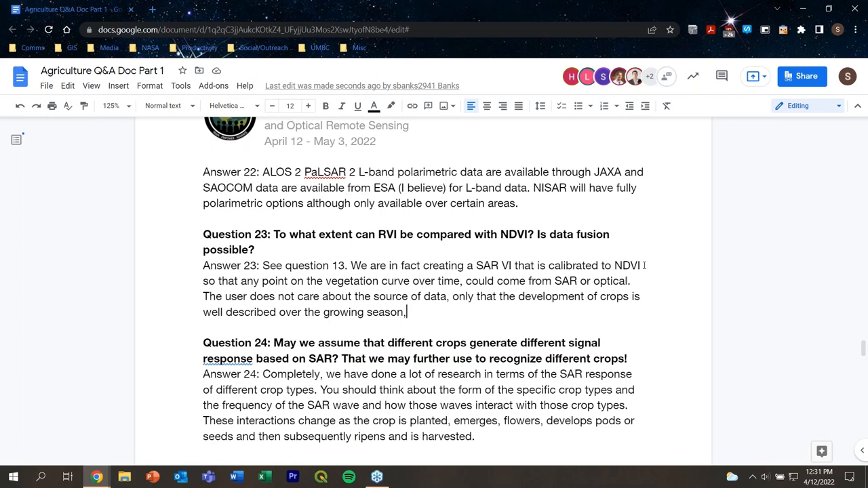So that if you track vegetation development over the growing season and you have a vegetation index curve, any point on that curve can come from optical or radar data. So bear in mind that a lot of user communities are well embedded in NDVI. So they're doing regional, national, global operations using NDVI. So we have to make sure that radar is fitting into that feature space. And so the user is not going to really care whether the vegetation condition is being described by a radar sensor or by an optical sensor. The most important thing is that the crop development is going to be well described.